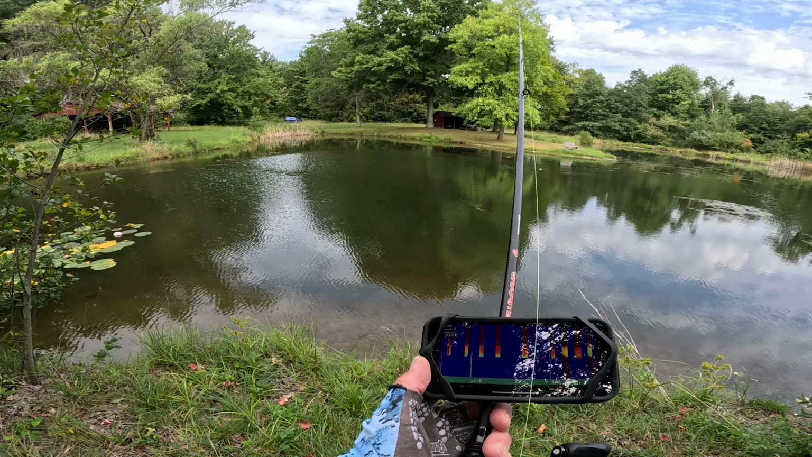Let's move over and go towards the middle, and we'll pick up some fish. We got it out there. Again, we'll see where we're at with the depths. Sometimes it takes a little bit of time to get going.